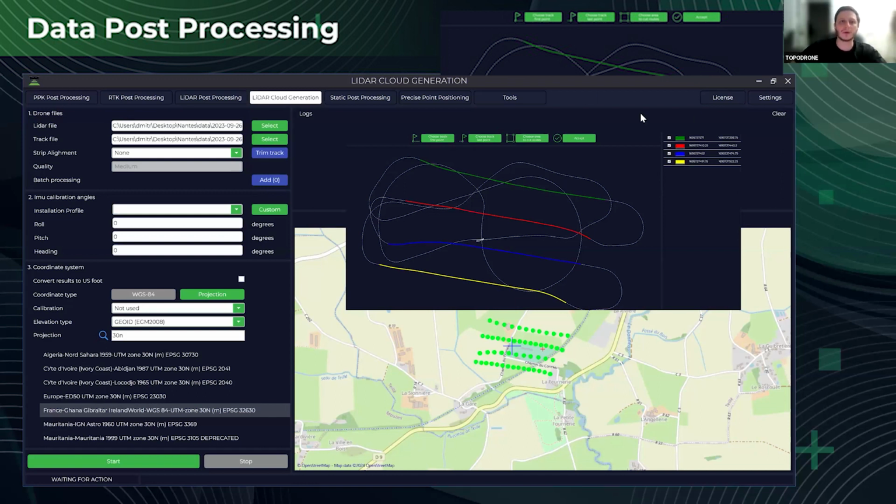And after that, we can go to the LiDAR cloud generation. So what shall we do in here? We have the pickup file, which contains the point cloud raw data. We have the trajectory file, which is called the track file in here. We can also do the strip alignment if we want to do so. And for sure, we can pick from the list the necessary projection and the geoid data.